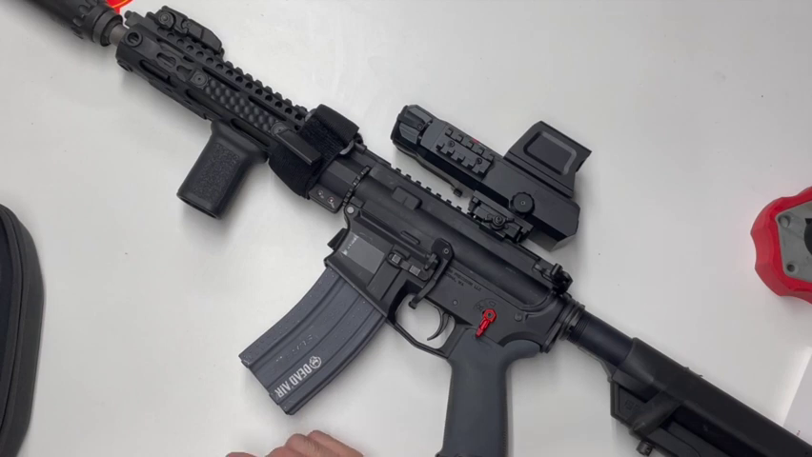However, using the dot in combination with the thermal helped to alleviate any lag that you would run into. So having it on is useful, and the other good part is if your thermal dies, the red dot still has capability beyond that. So you can still run with the dot, and you can selectively turn the thermal off if you don't need it, which will save your battery life, obviously.